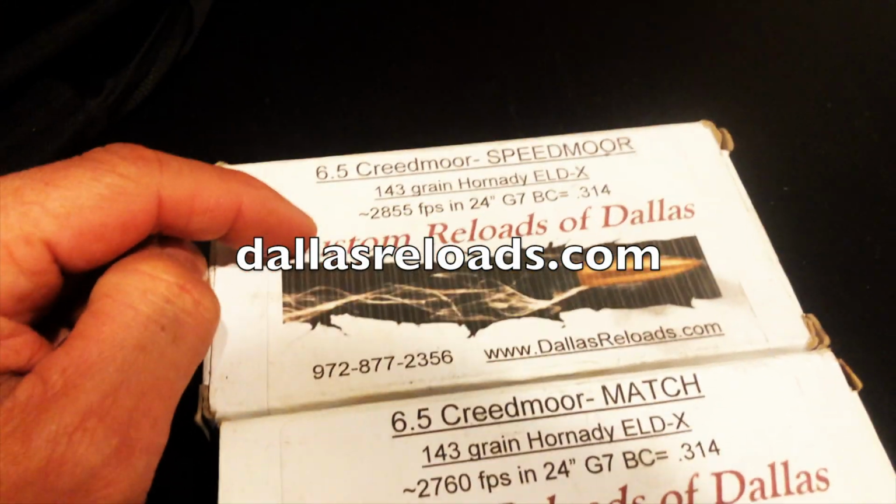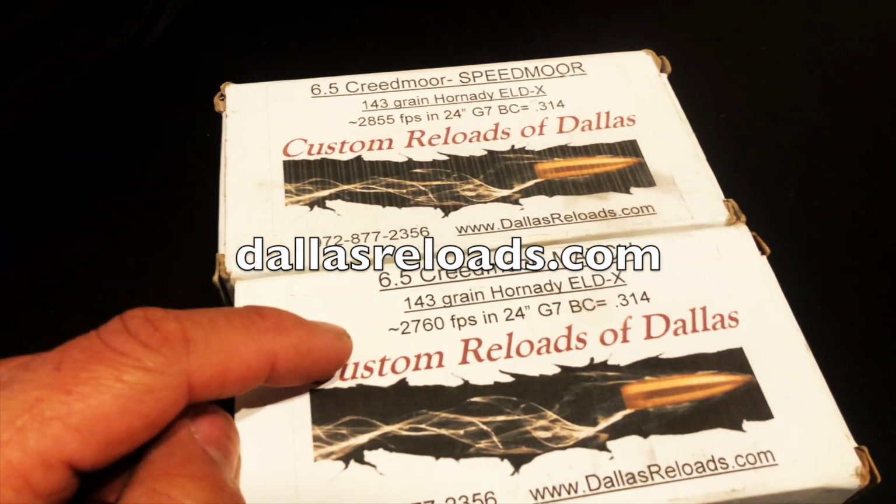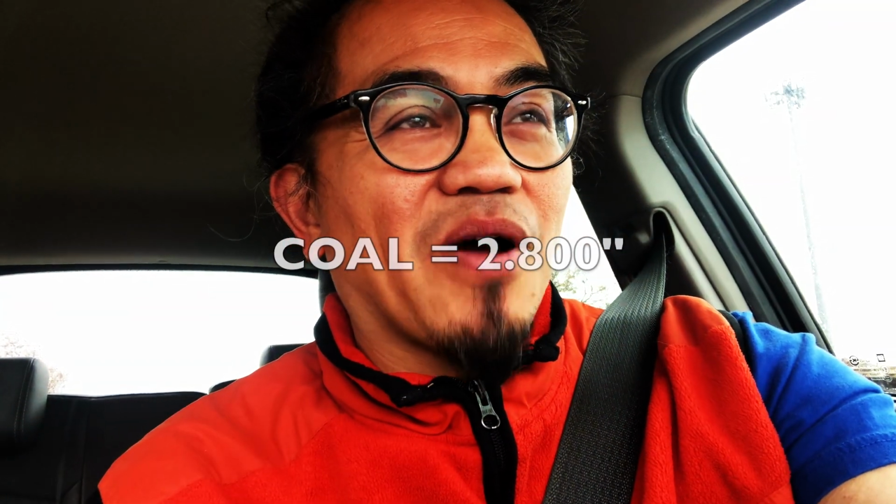I'm going to use the 143 grain ELDX, and also this comes from DallasReloaders.com, and he gave me some Creedmoor bullets, and I've actually compressed them to fit into my magazine. Highly not suggested, but I went ahead and broke open the bullet and looked in the case, and there's a lot of room in there to wiggle around, so I think I'll be all right. I'll take one shot and make sure that the primer isn't blown out and there's not any case mark ejections or anything like that. So we're going to get some feeders filled up.